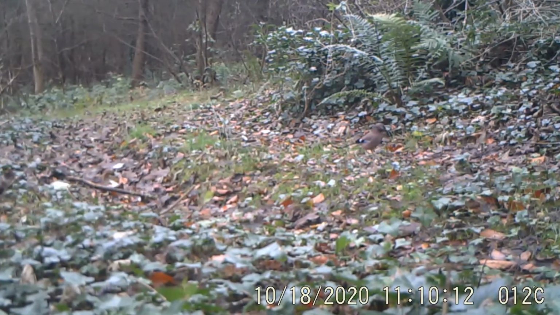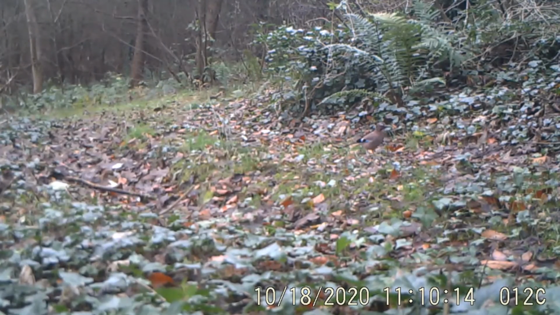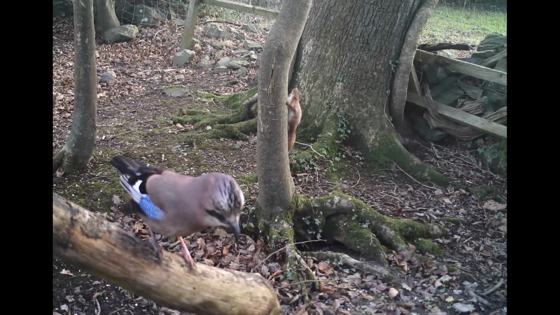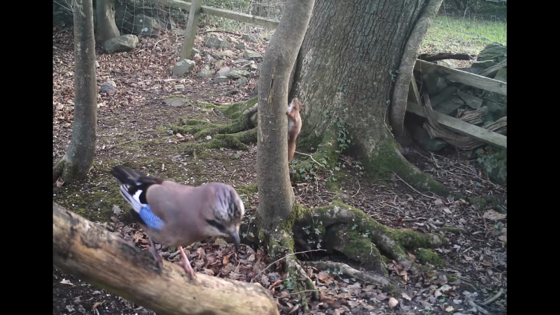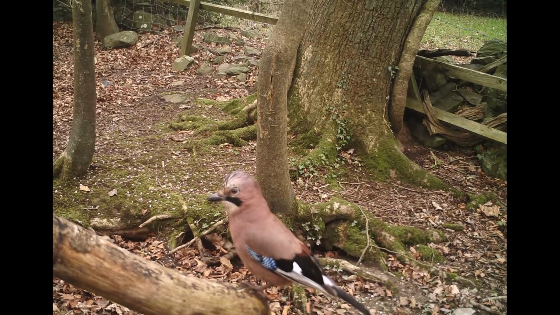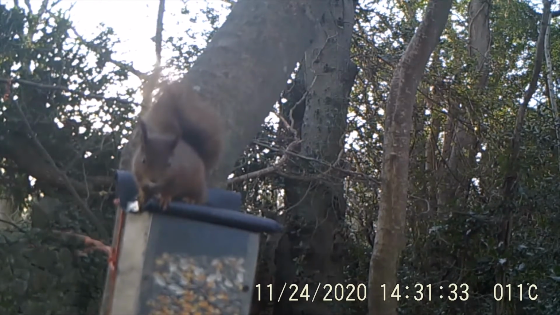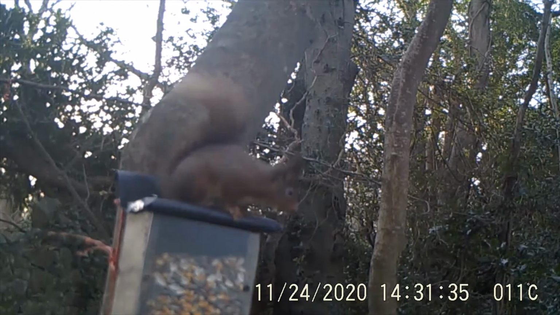So I've got the jays, of course. I've got a bit of a soft spot for jays. I think they're absolutely fantastic birds. They've got fantastic little characters, and they will follow around the red squirrels and go and steal the food that they've cached. Now, I've turned the volume up on this clip, and you can hear